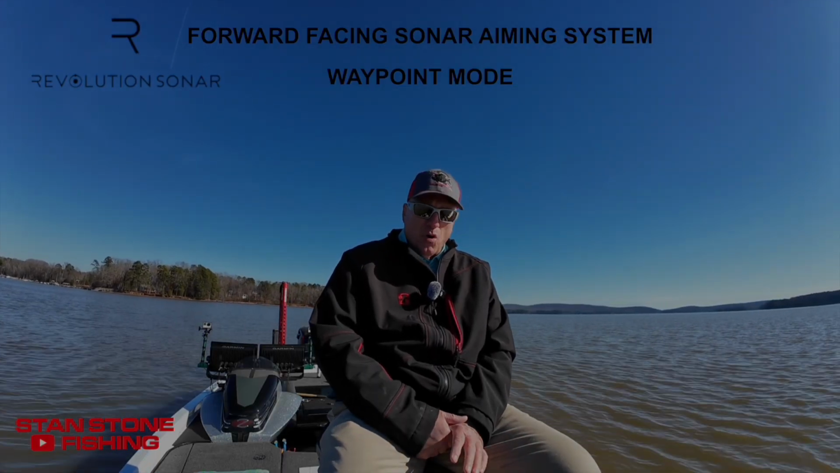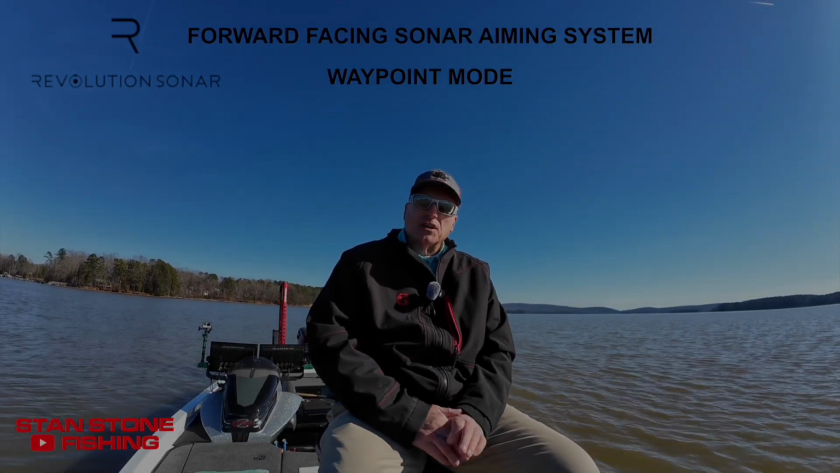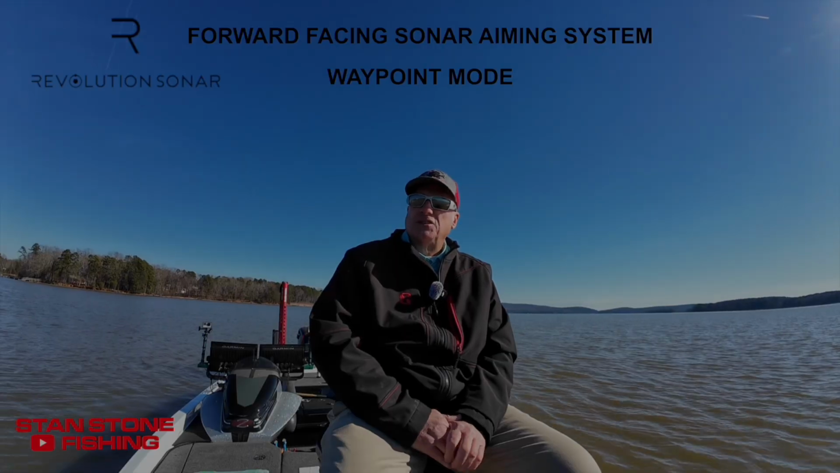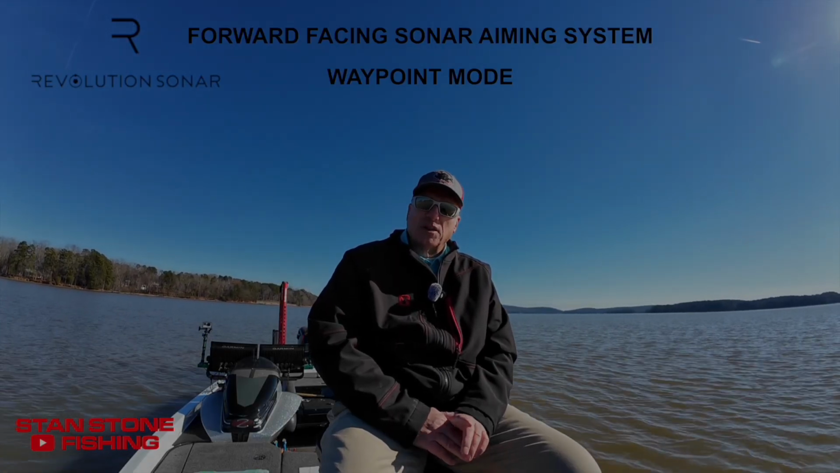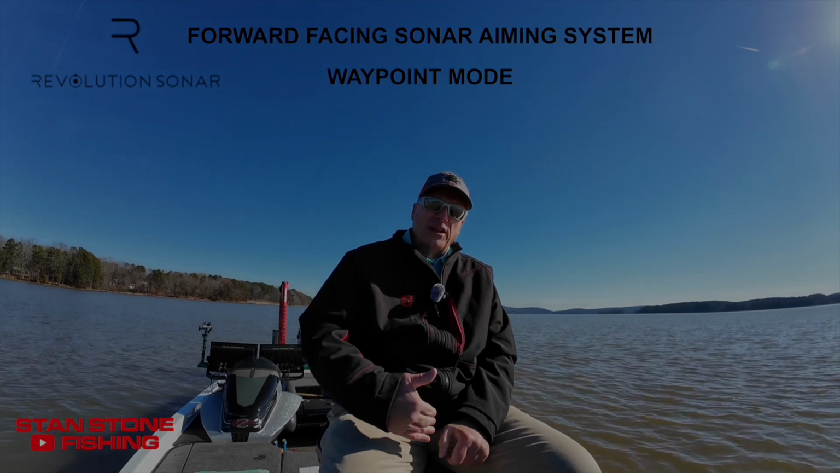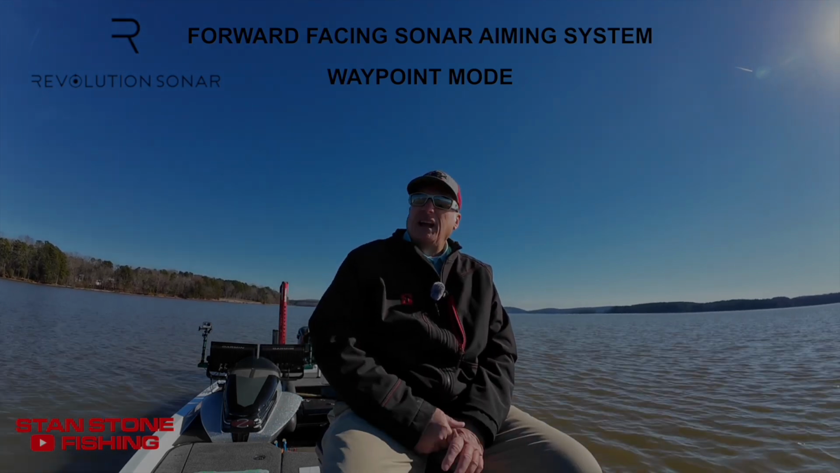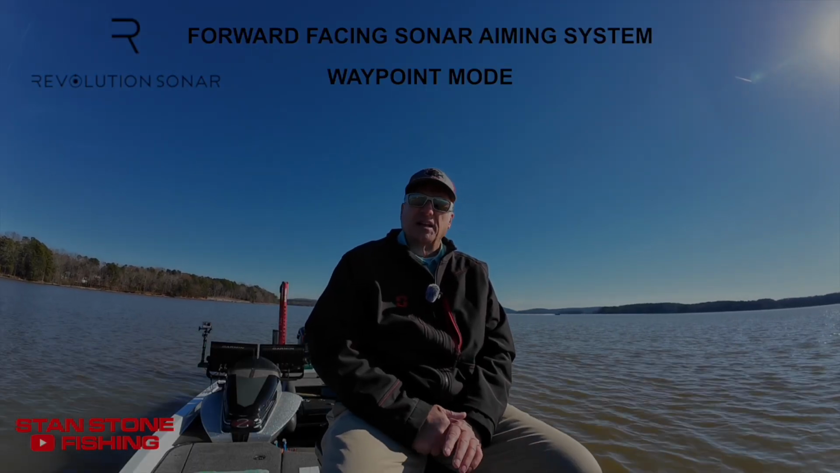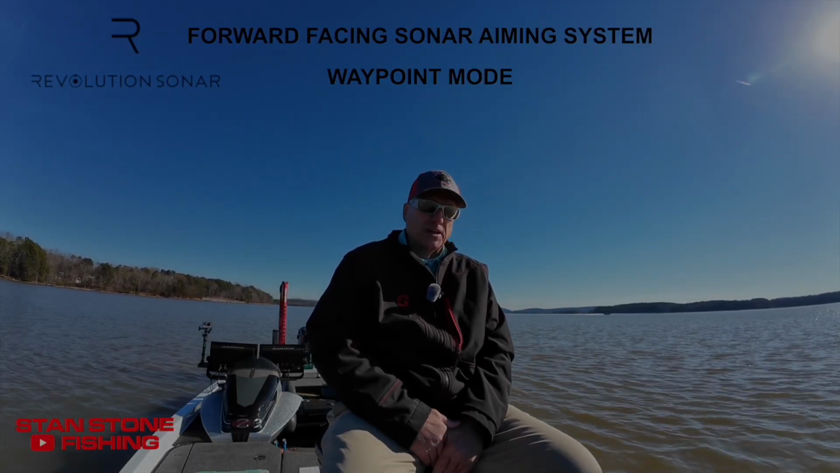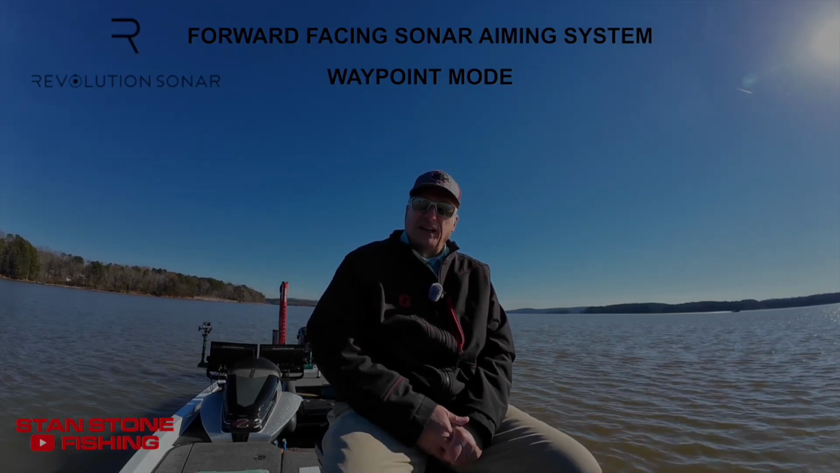Now, if you have multiple GPS sources on your boat, the RS1 is smart enough to know which antenna is the one on the bow. It's going to be the one furthest away from all your others. It will know and pick that antenna, so you don't have to do anything on setup. All you have to do is put it in waypoint mode, set an active waypoint, and you're good to go.